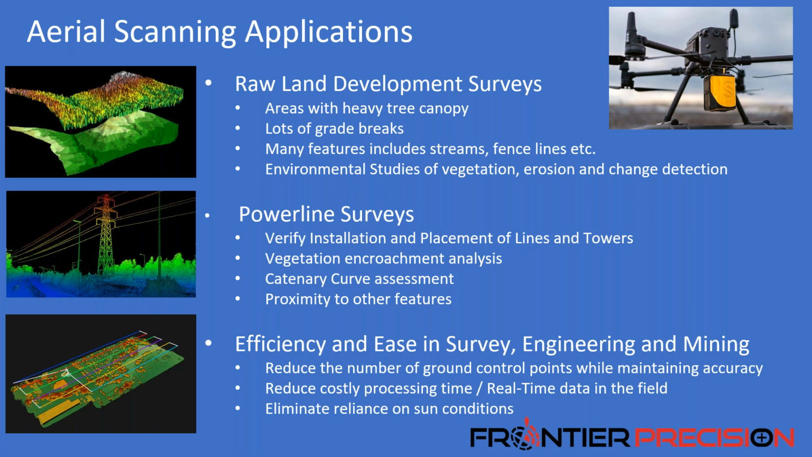So LIDAR gives us this ability to penetrate through that canopy, through that vegetation, and collect high quality ground data, whereas traditional methods would take a long time. Maybe photogrammetry wouldn't be well suited for areas with this type of vegetation. So we get to collect all of these different things. In this example, there's streams and fence lines. We also get heights of trees if you're into forestry applications. This can give us a bunch of different information, such as erosion and change detection as well.